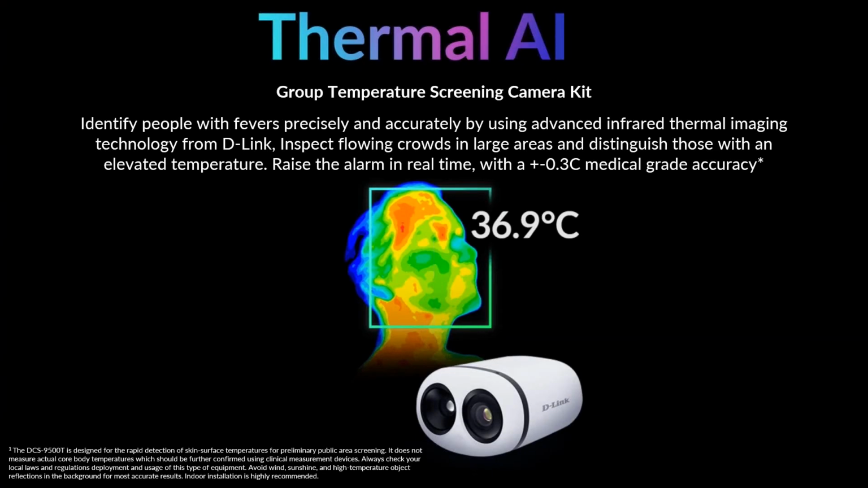So enter our new thermal AI camera. What this camera will allow you to do is actively identify people with fevers before they get into your office. It's a slightly different option from some of the others on the market in that our camera allows you to scan multiple people at once, but we'll go into that in a little more detail later on, as you might expect.